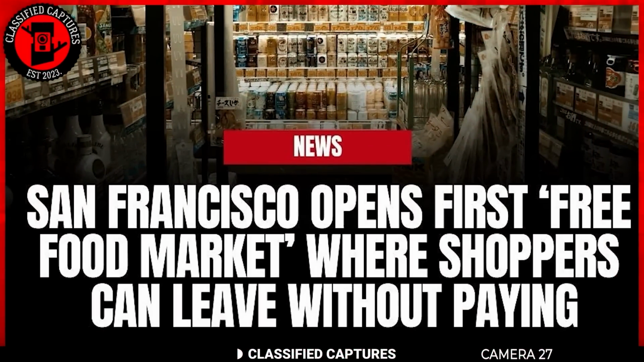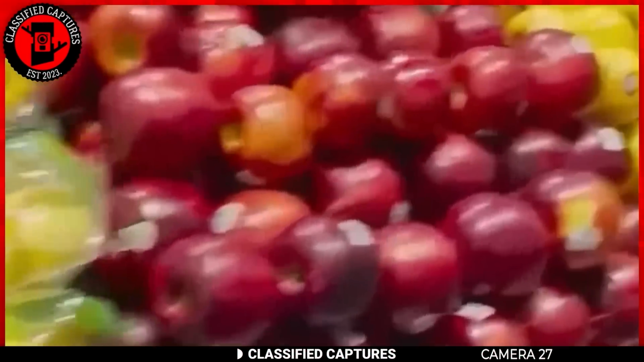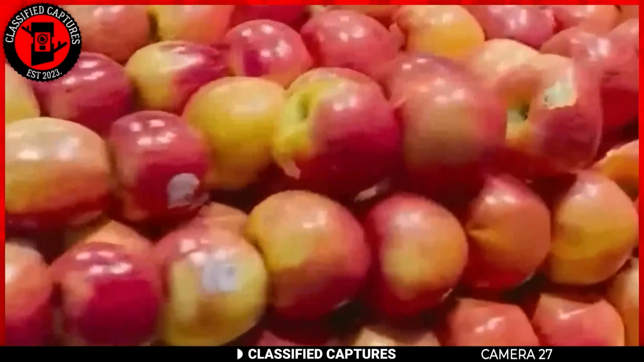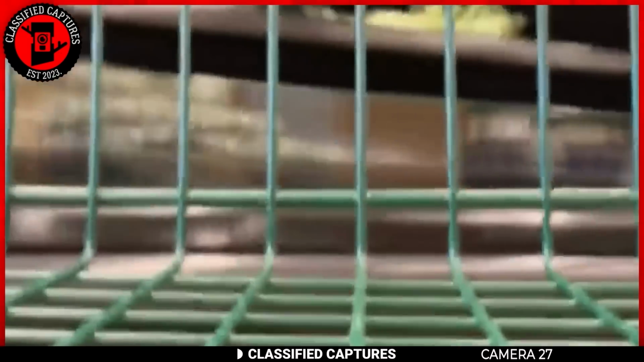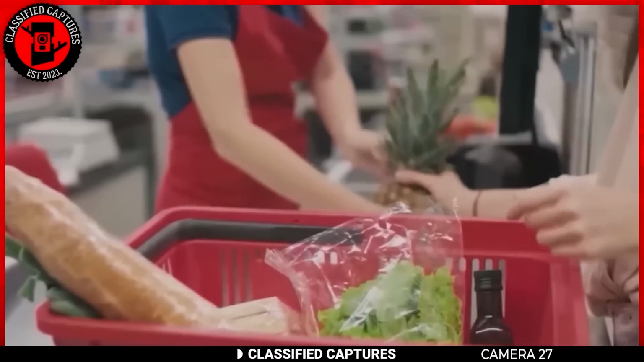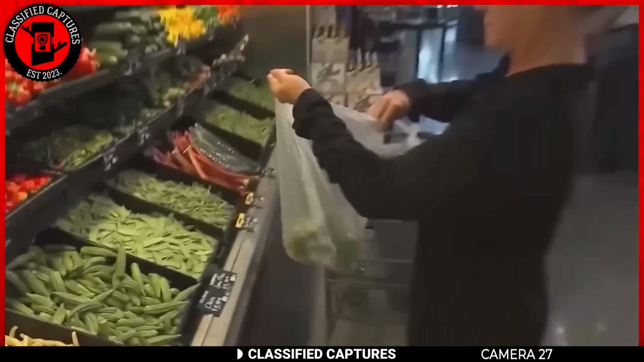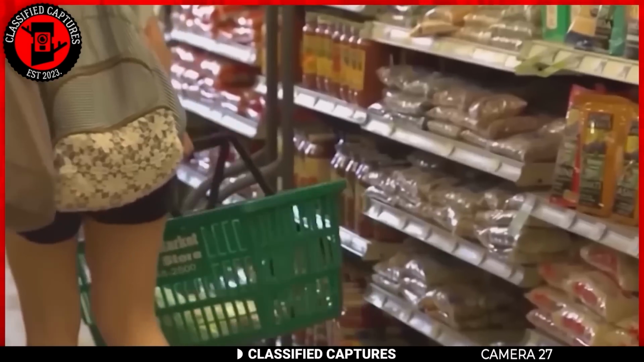Have you heard about this? San Francisco has opened its first $5.5 million free food market. This innovative facility allows eligible residents to use a benefits card to select items, check out to track inventory, and leave without paying. Located in Bayview Hunters Point, this market aims to provide a dignified alternative to traditional food pantries by replicating the supermarket experience.